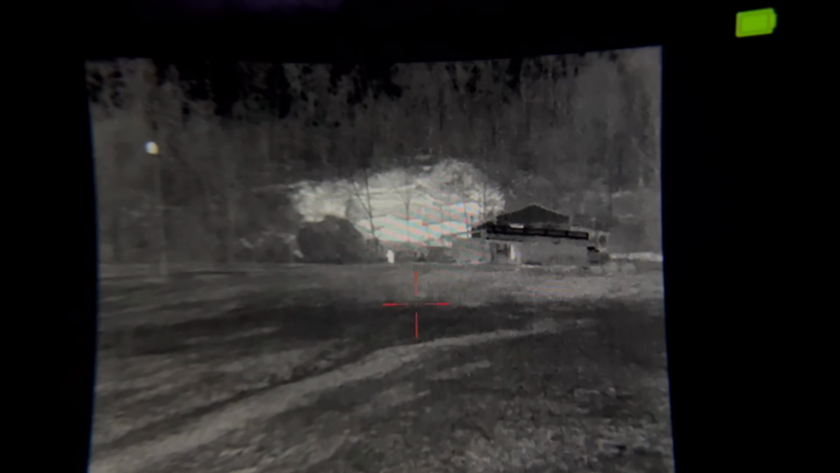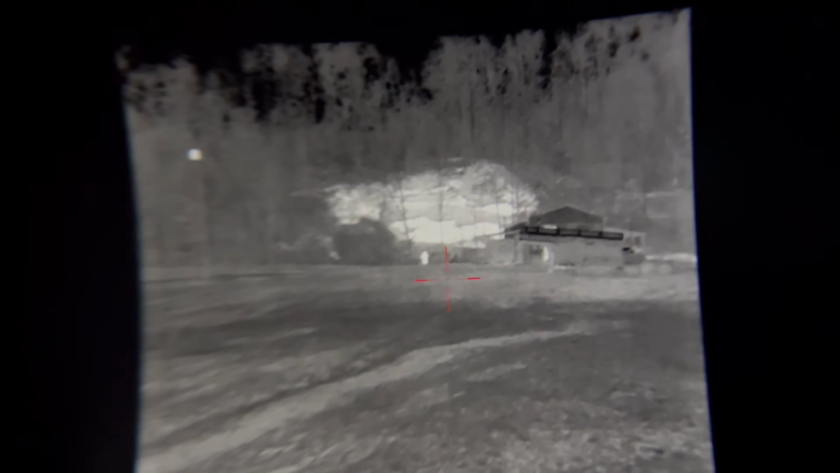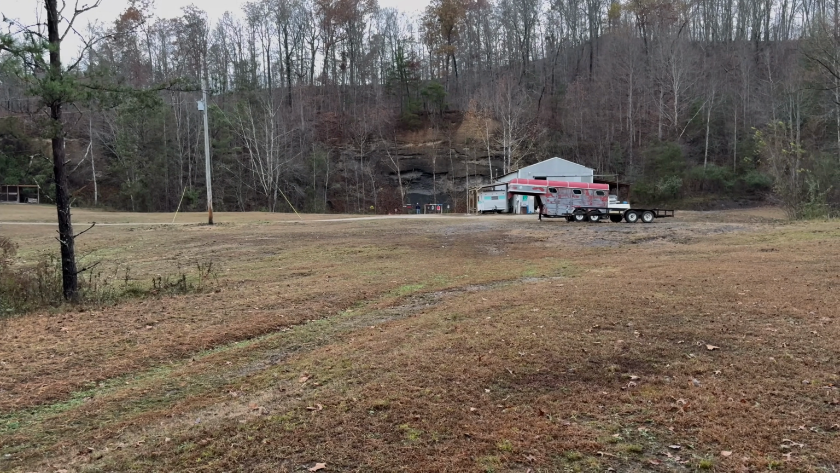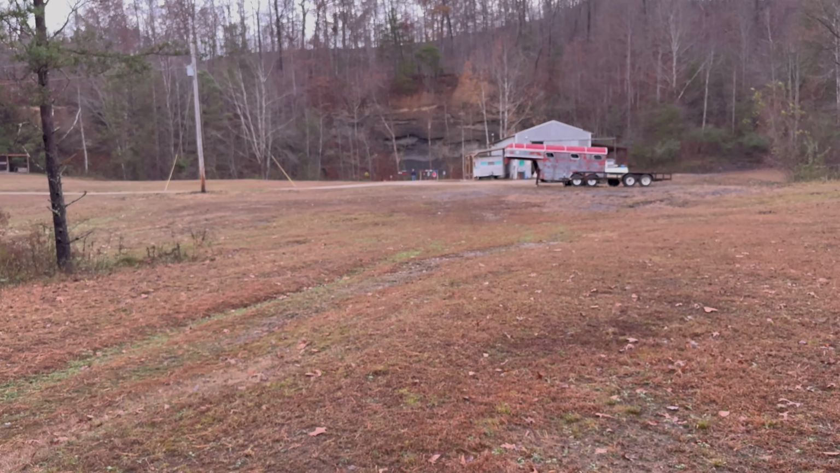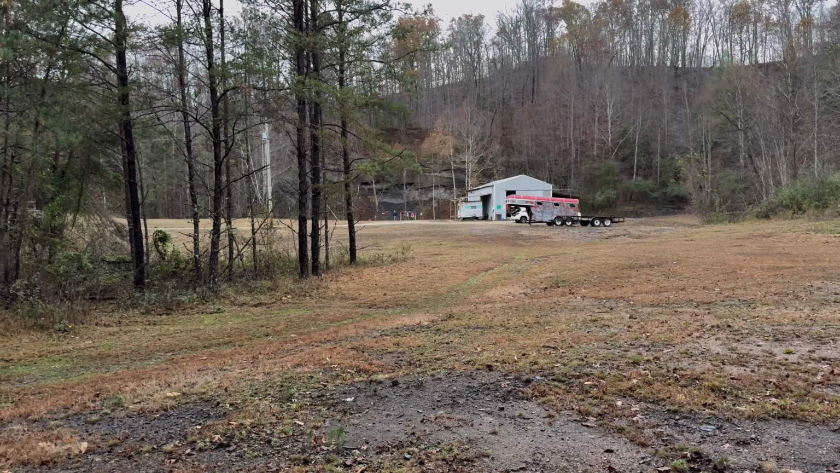So the reason we're stopping at 150 yards is because this is as far as the manual says it's supposed to go. There is 4 times zoom, there's 2 times zoom, and there is 150 yards straight. Yes, it's not going to look as good as it did to the naked eye because we are filming off of a camera. It does not have a way to actually record from it, but at the same time, you can tell that there is a man standing there and it is putting off heat. So let's go all the way back to the end of our range and see how far we can still get a heat signature.